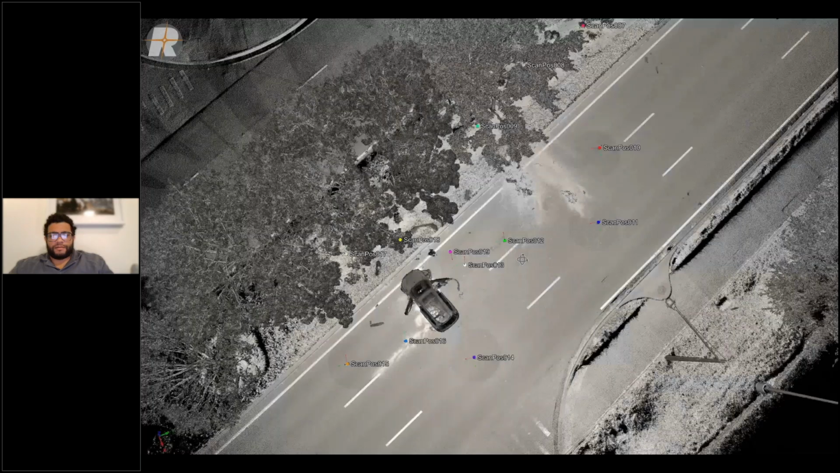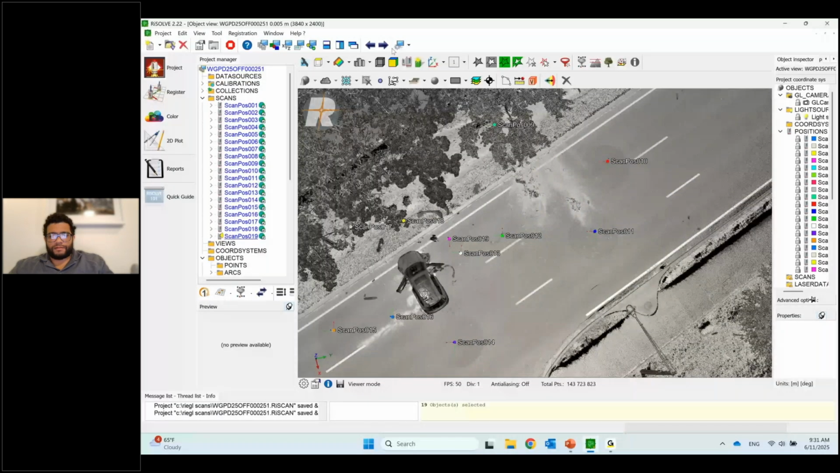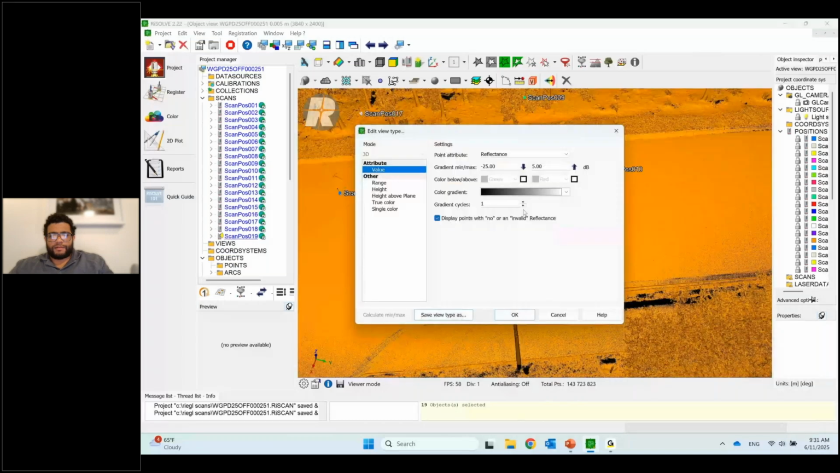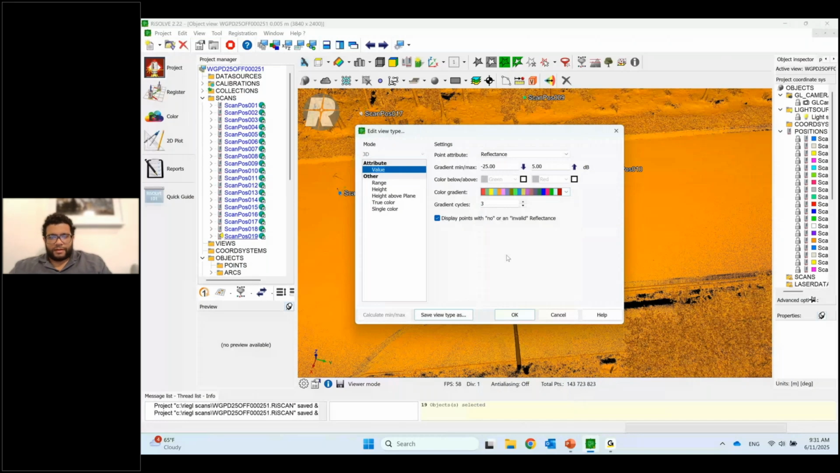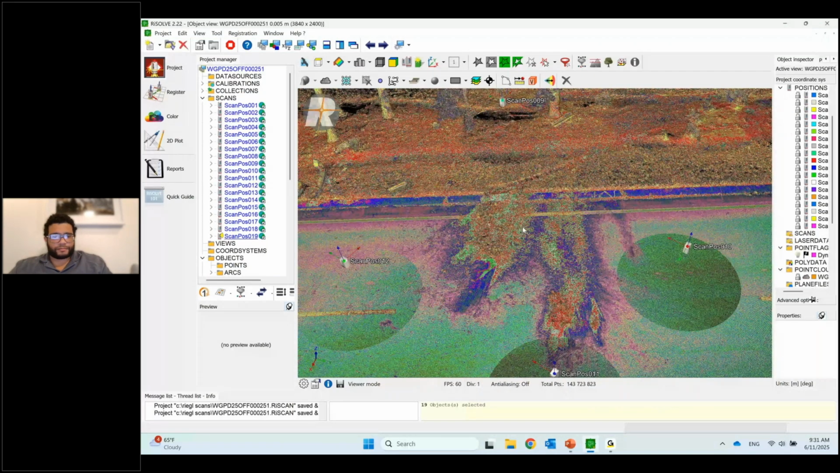And even seeing that in the data view, changing that to true color, or I'm sorry, to single color, or wrong one. Let's do something like that. You can actually start to see the dirt more and see all that data there. So let's go into the next project.